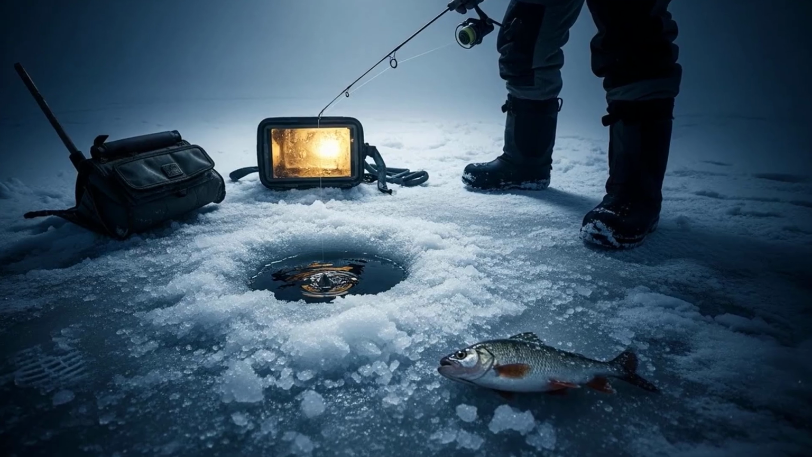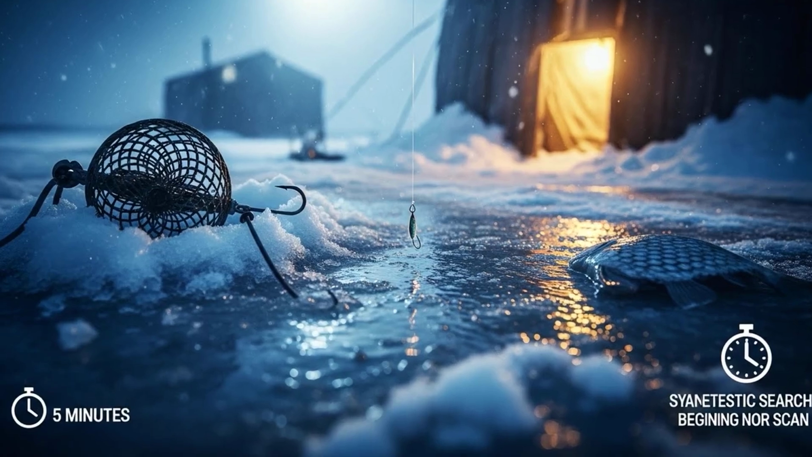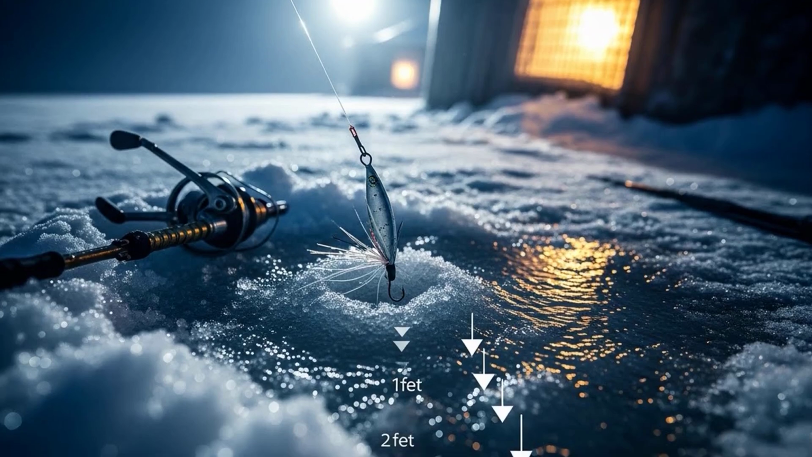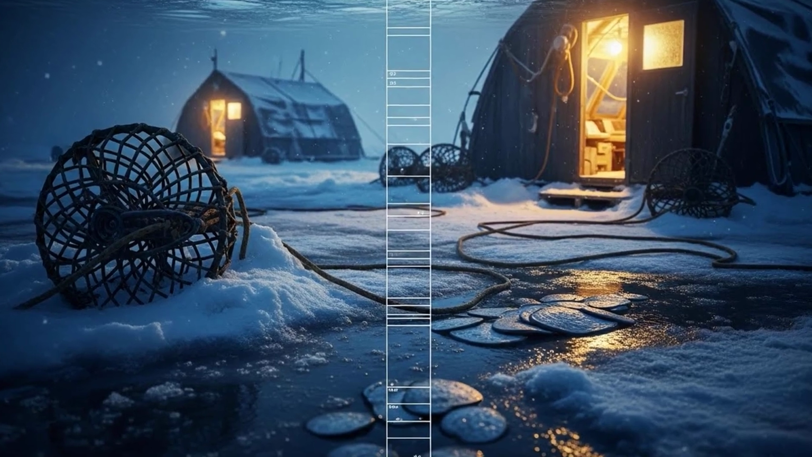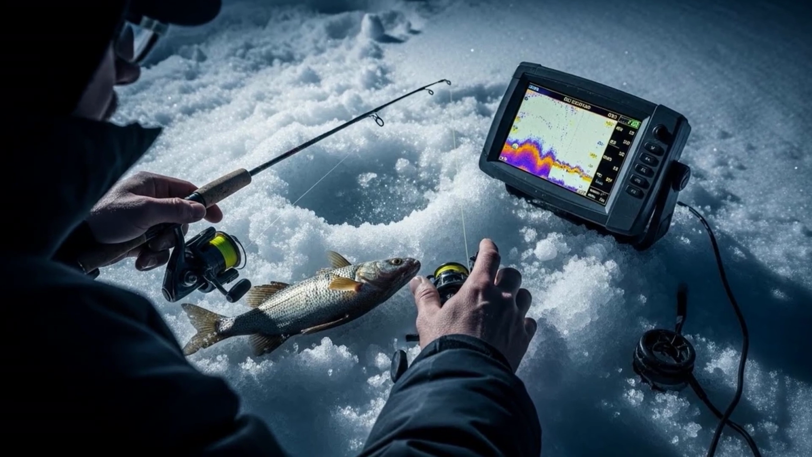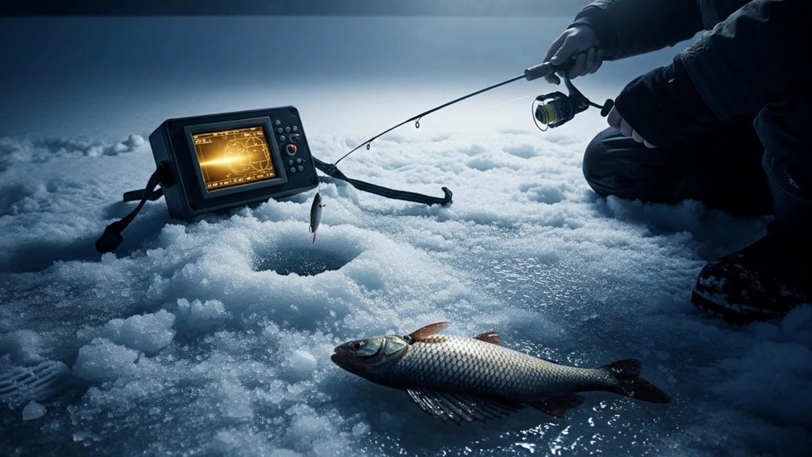Once you confirm the pattern, you can refine it. How do you systematically find this magic depth on any given day? It's simple, but it requires patience. Start by dropping your lure just a few feet below the ice and fish there for 5 minutes. Nothing? Drop it down another 2 feet. Fish for 5 minutes. Keep repeating this process, methodically working your way down through the water column, 2 feet at a time. Pay close attention to your electronics if you have them, and if you see suspended marks, stop and focus on that depth. But even without electronics, this method works.